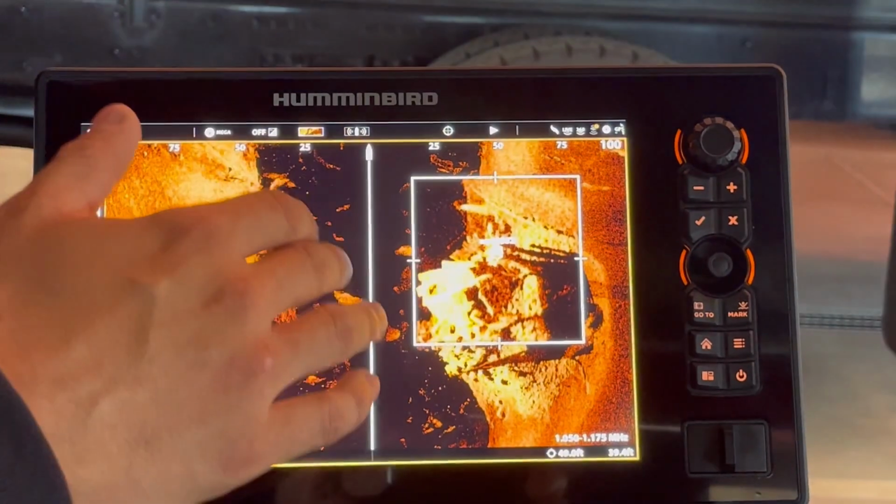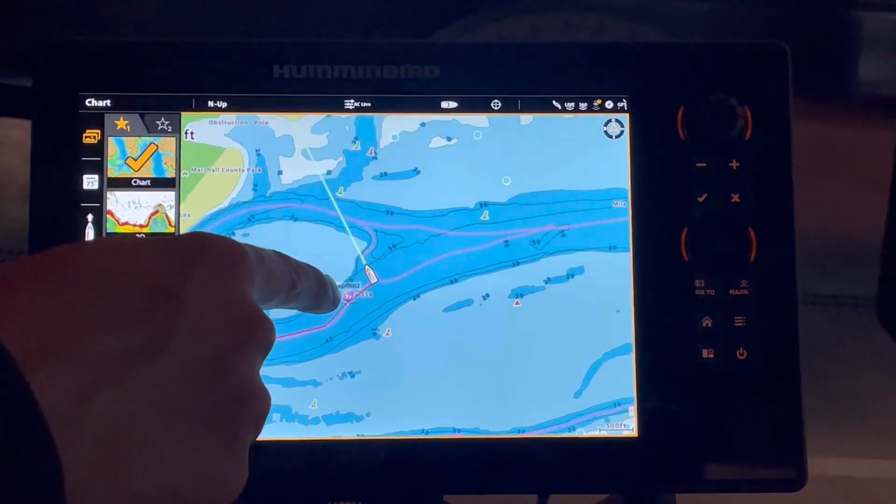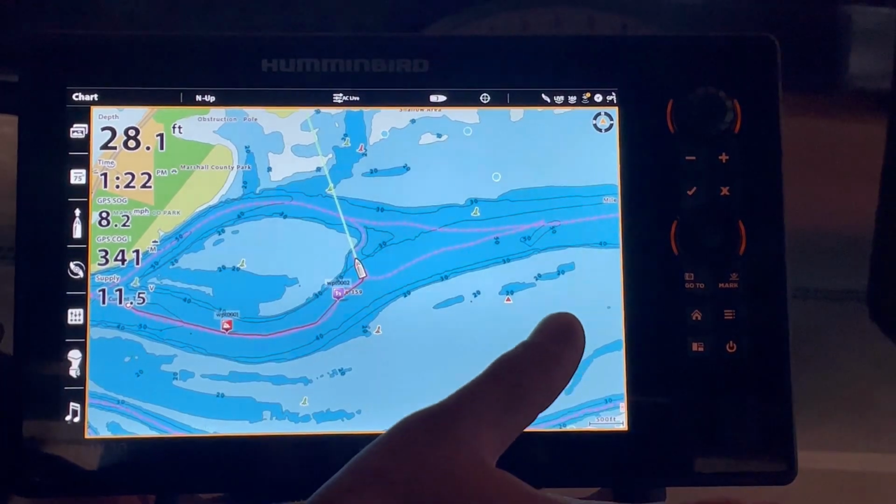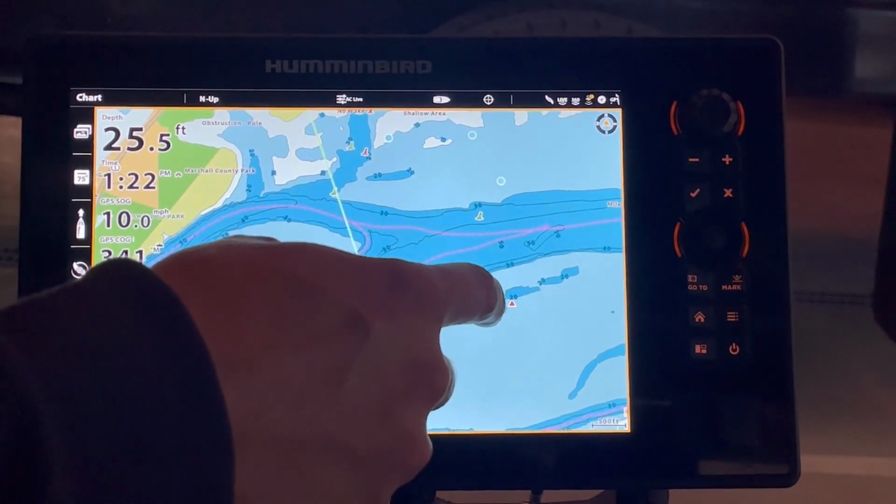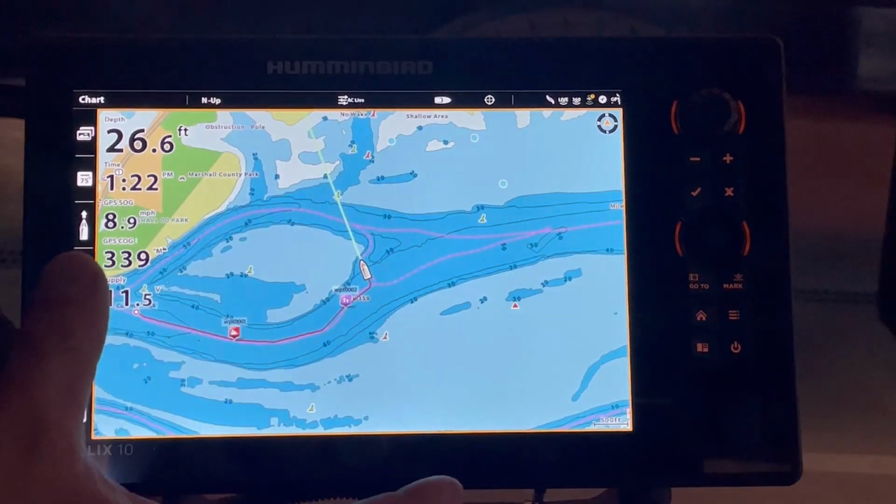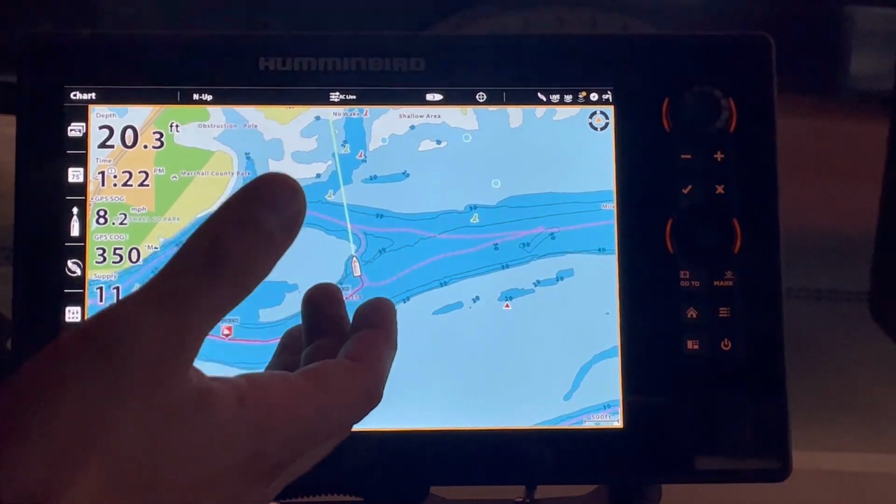And even though we created it in side imaging, if I go over to chart, we're able to see it there. So now, even though we were in a totally different view, it still recognizes where it was when we marked it in the side imaging view. So now we can actually drive to it, get another look at it, put our grid lines over it, do all the things we need to try and locate a victim using these waypoints.